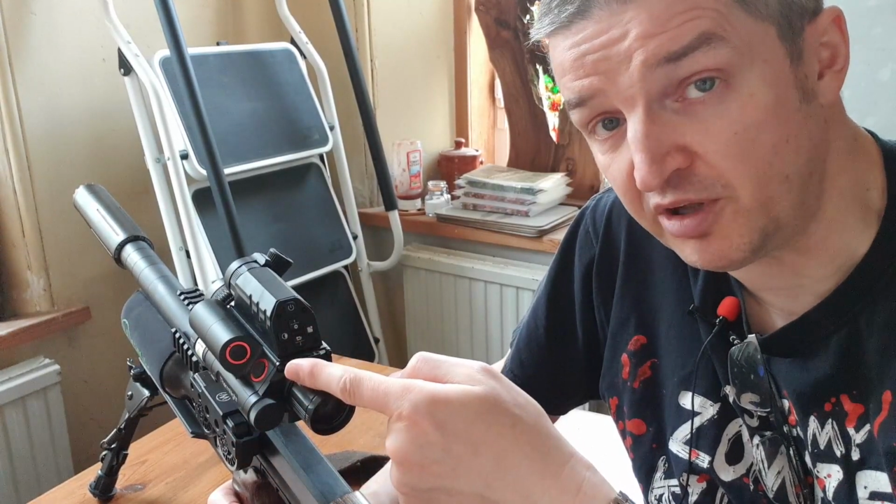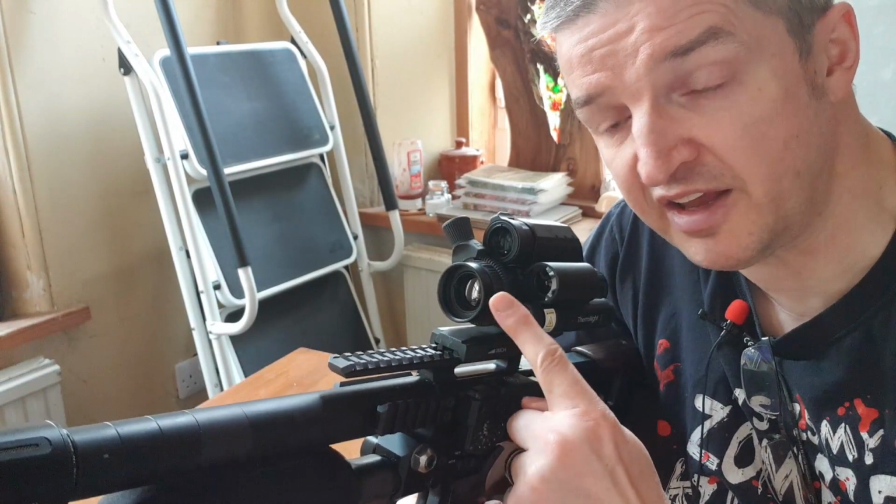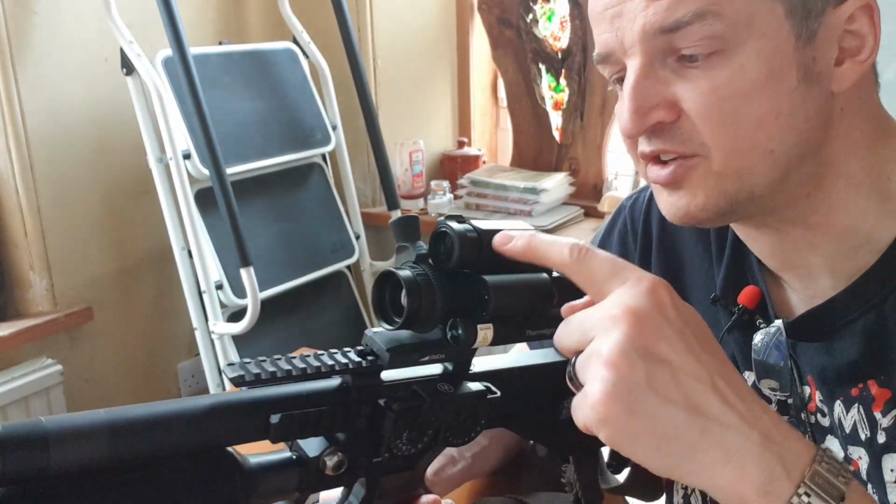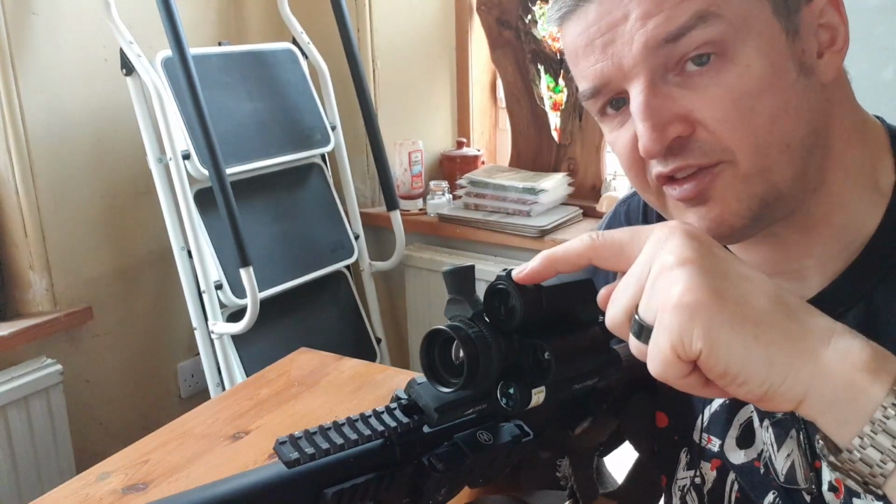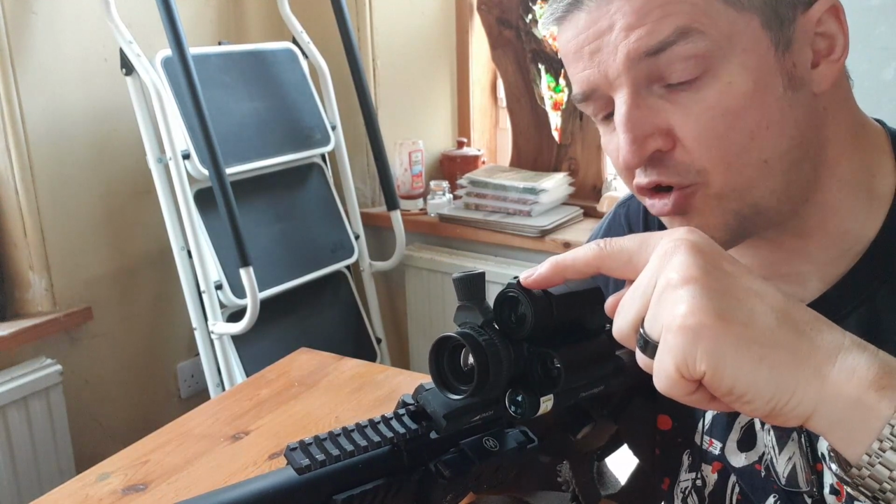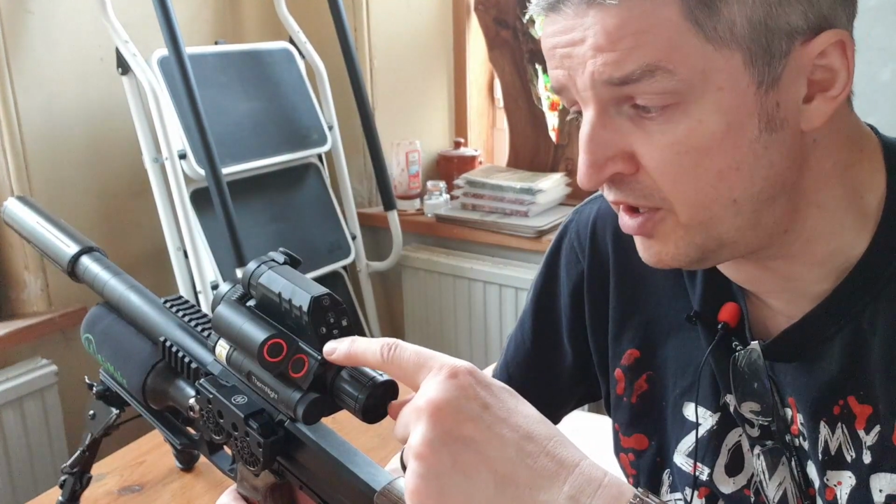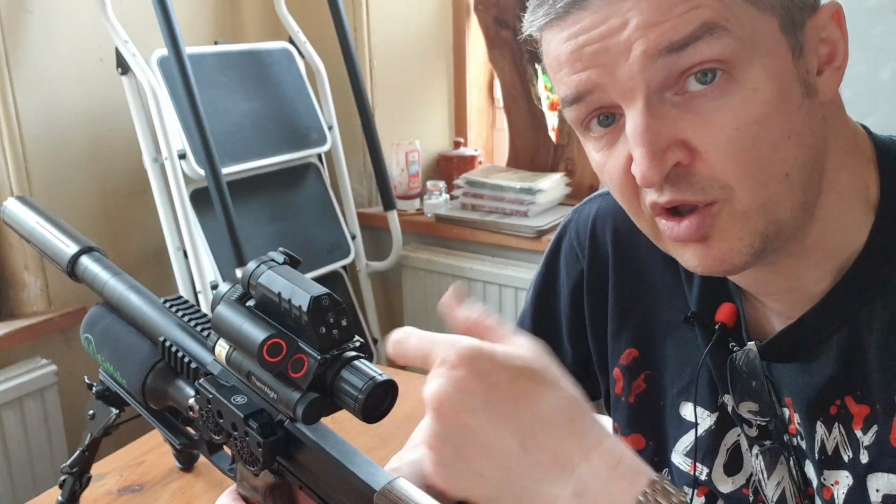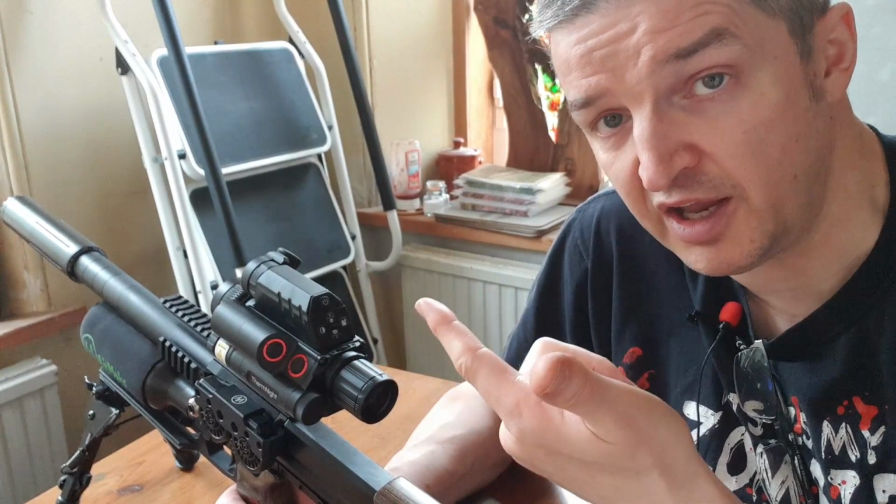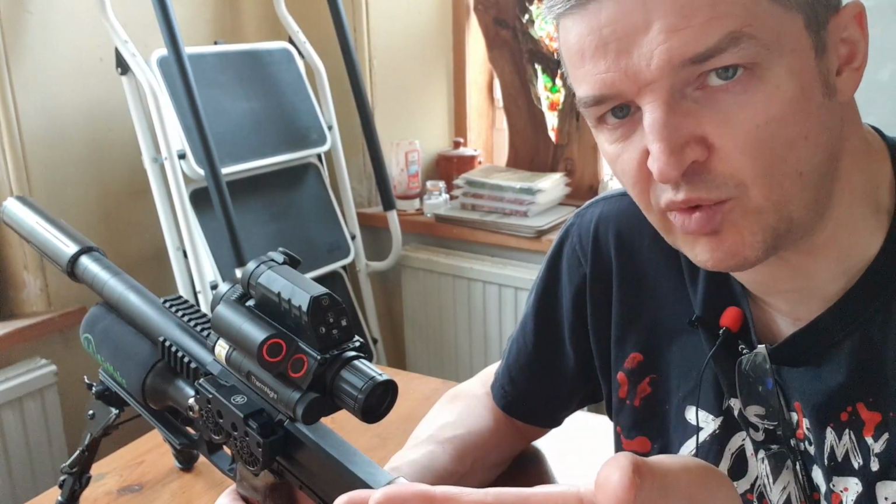If you select thermal, the larger 25mm germanium lens here is your thermal lens, and you'll see I've got a coaster on this to assist me focusing, because the small digital lens for day and night has already got a smaller coaster on it built in. Once you're in thermal mode, presses of the left-hand button take you through the palettes. So white hot, black hot, red hot, iron hot, which looks like a rainbow, back to white hot.